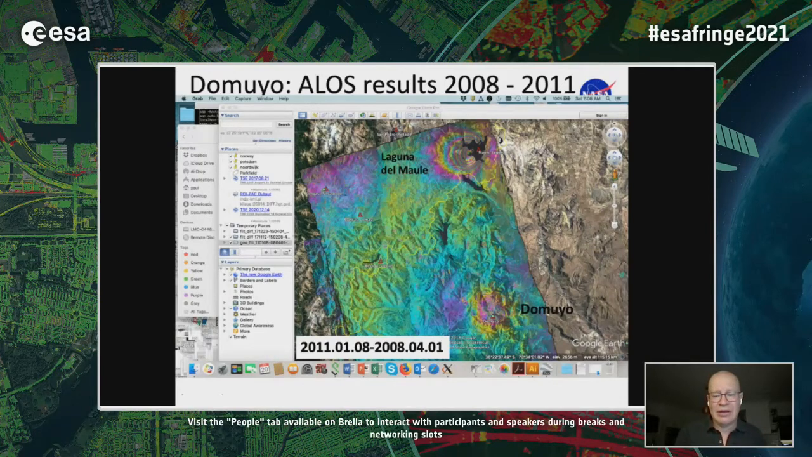And then, so that was ALOS 2 data. So we were seeing that it was inflating at a significant rate. And what was intriguing then was to try to go back in time and say, well, when did this start? At first, we thought it might have been something triggered by the Maule earthquake or something like that. So we didn't really know.